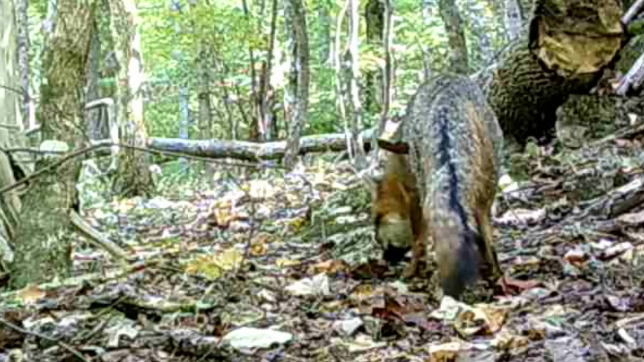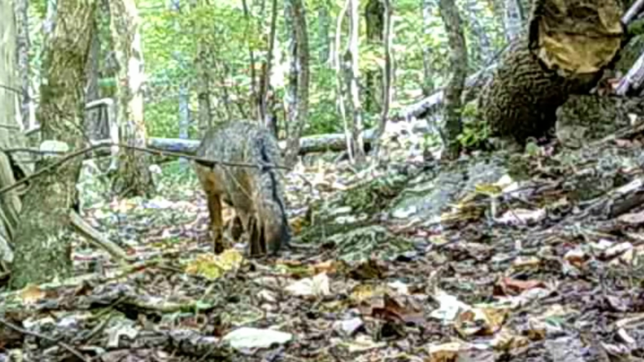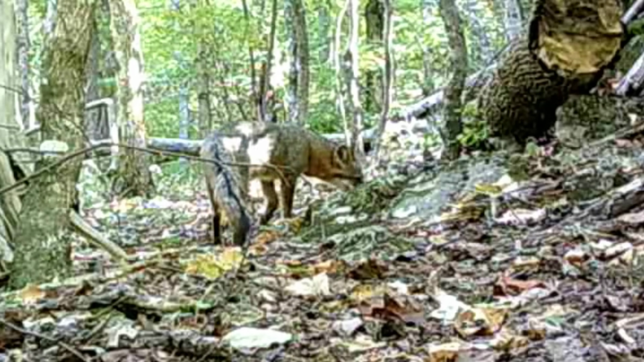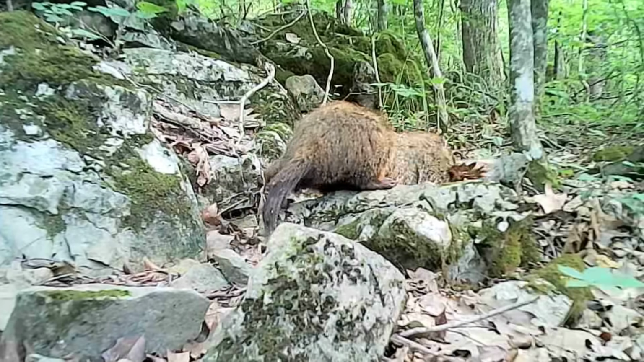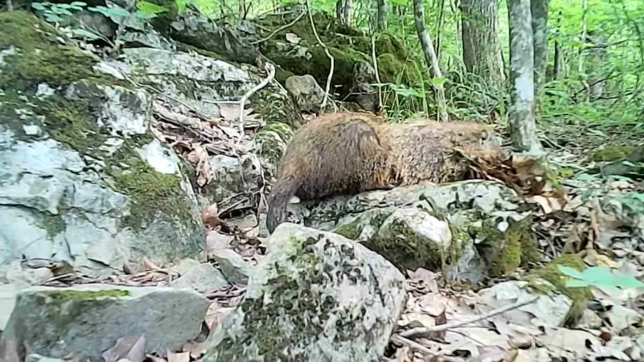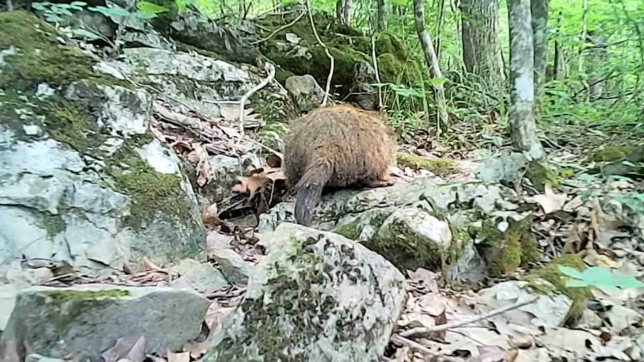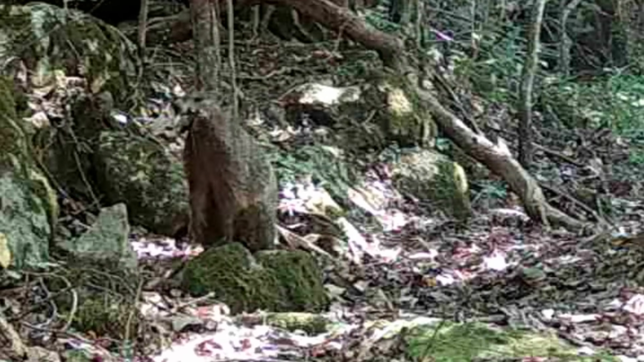And here's a fox with looks like a stick or something sticking out of its side, but it don't seem to bother. Rare capture of that. And just other rare captures of nature, like the groundhog here, collecting leaves up for its den. Works hard at it too.